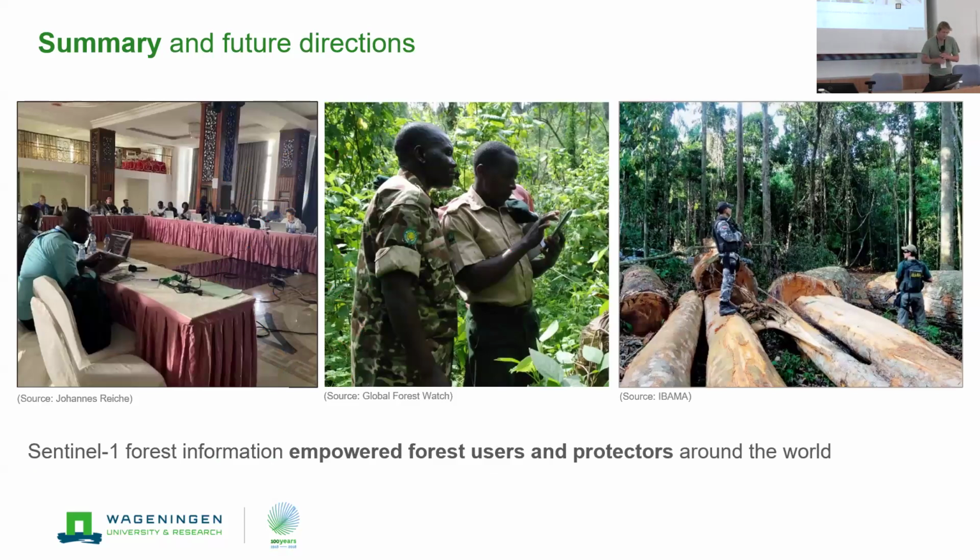But the most important part of the work we are doing is really to provide information to empower forest users and protectors around the world. And those are the real champions, because they risk their life to protect their forests. And without them, our work would not be very useful.